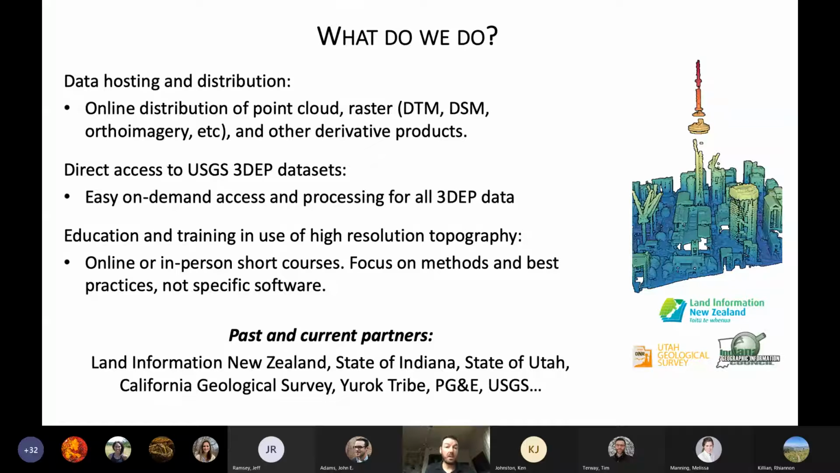And because we're a data distribution platform, we really have focused on building partnerships with lots of organizations that represent the data collection or the data funding. And so I'll talk about the state of Indiana. I'll also briefly talk about Land Information New Zealand, which is the national mapping agency of New Zealand, who's using OpenTopography to distribute their nationwide point cloud data set. We've also worked with various state organizations, tribal governments, very few commercial partners, and other federal agencies like USGS.